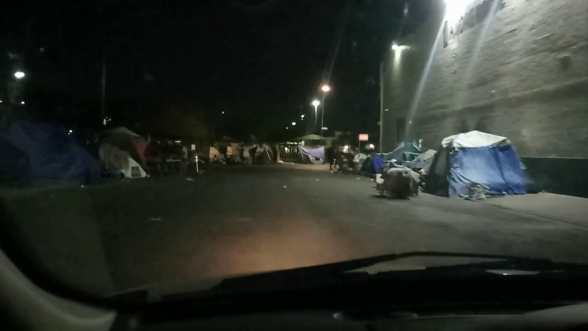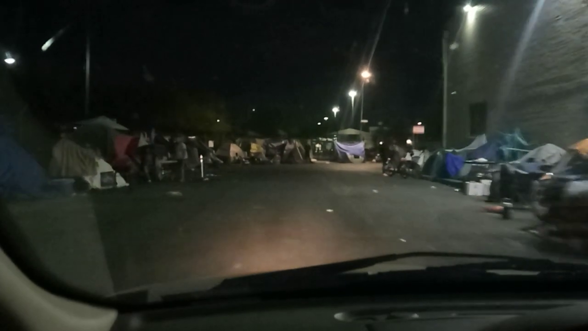Oh my God, look at all these tents. This encampment is insane. Zombies in front of me. I gotta keep moving or they'll approach my window and I don't want that. Wow, this is crazy. Andre House on the right, they serve dinner I think like 5 or 6 nights a week.